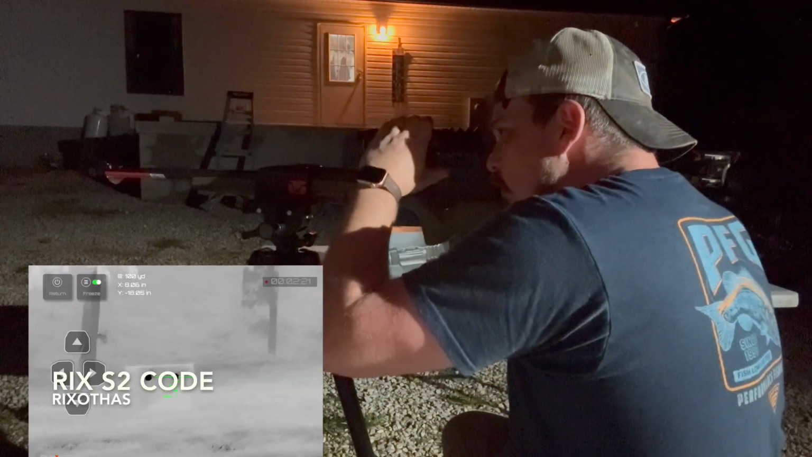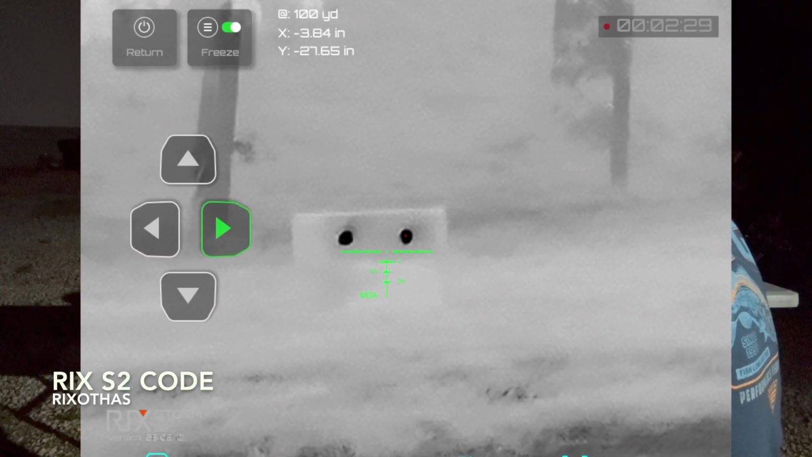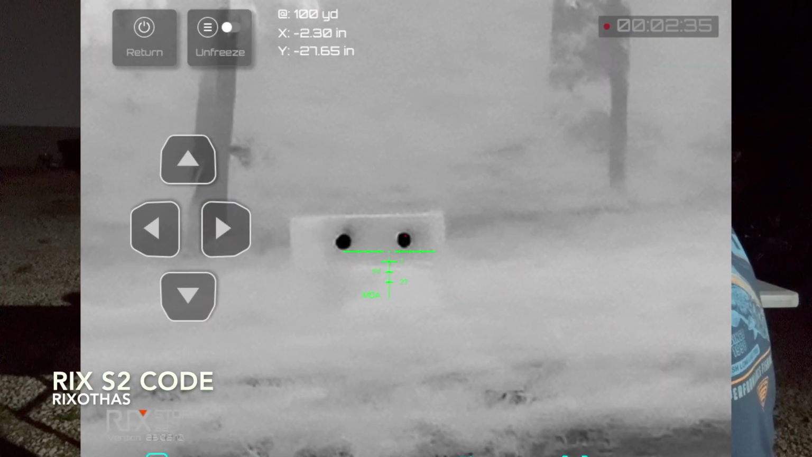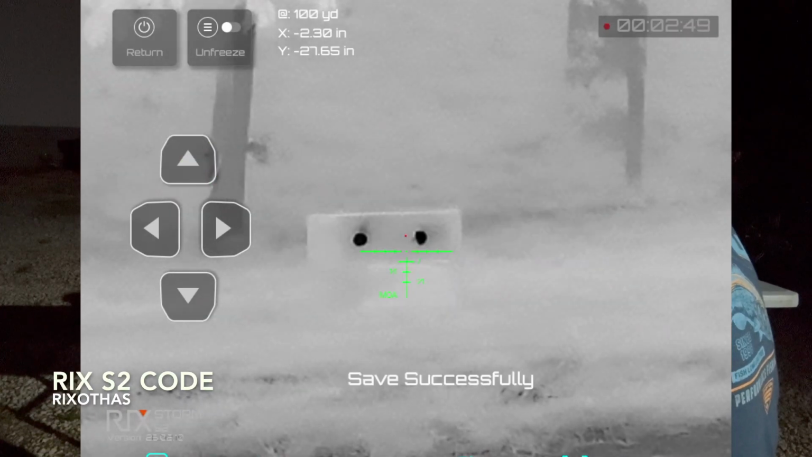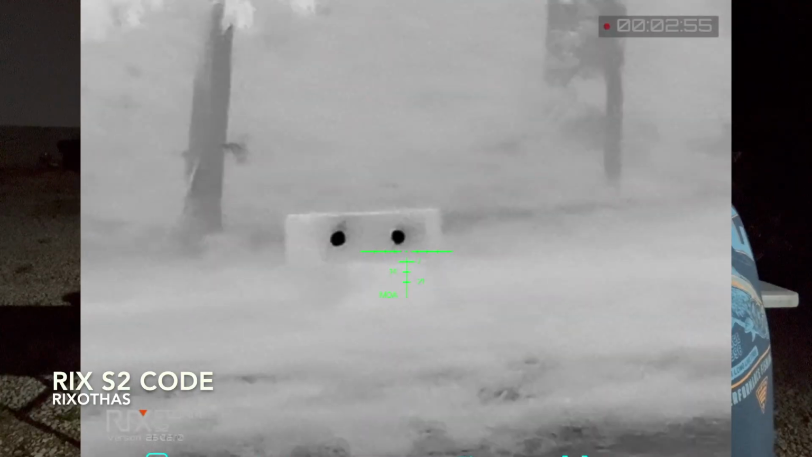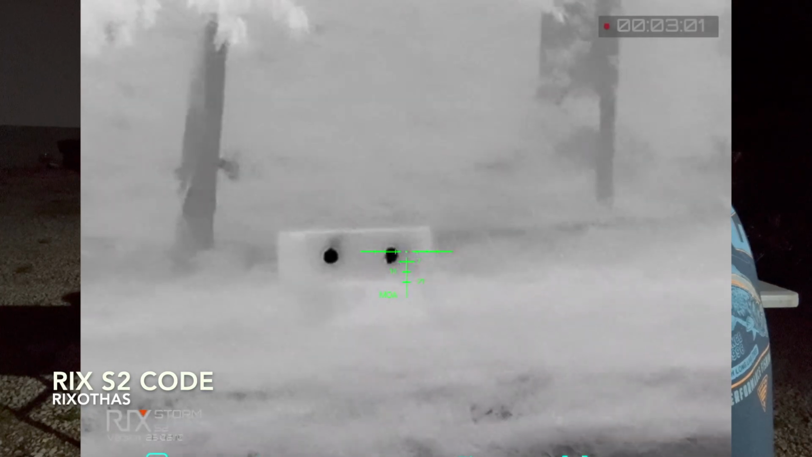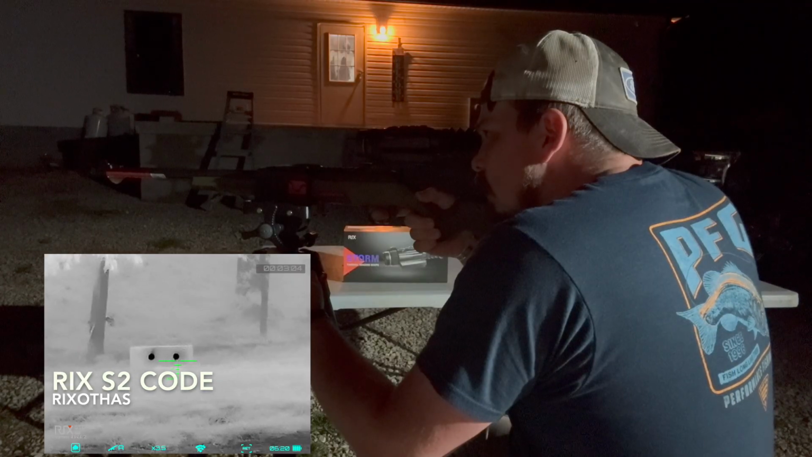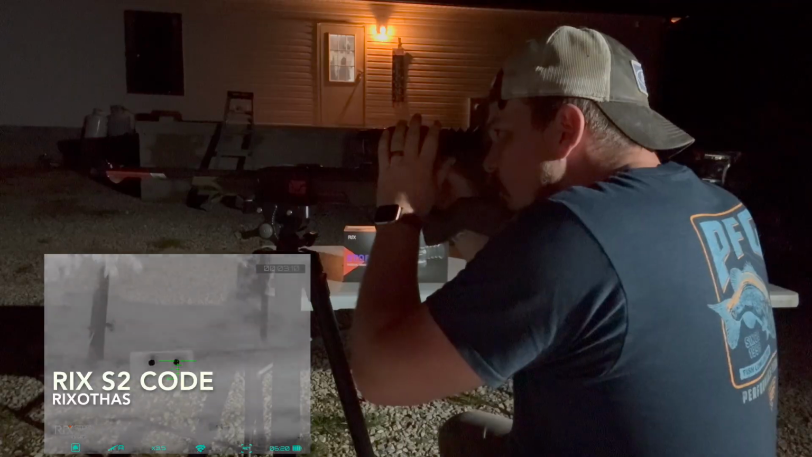And now you see the arrows there. I want to bring it down. We know we're shooting somewhere in here. About right there. Alright. Return. Do I want to save? Yes. Save successful. Now, we're going to run 2 more rounds and see where they hit. Can't even tell. We're gonna have to go down there and look at them. Set this thing on standby.